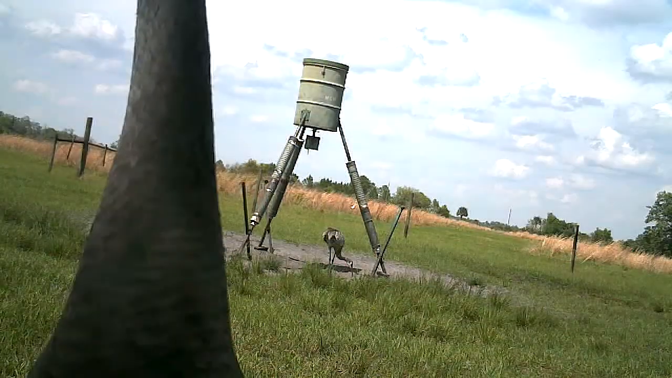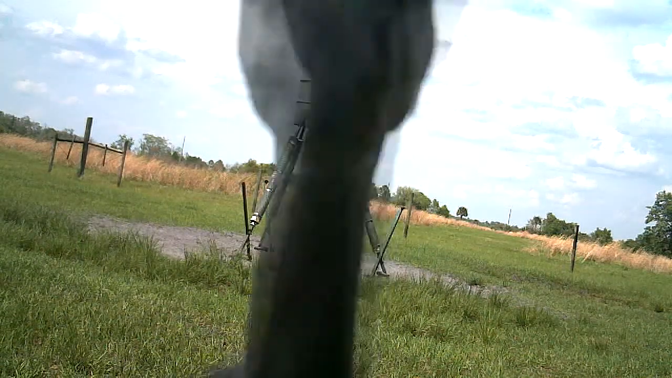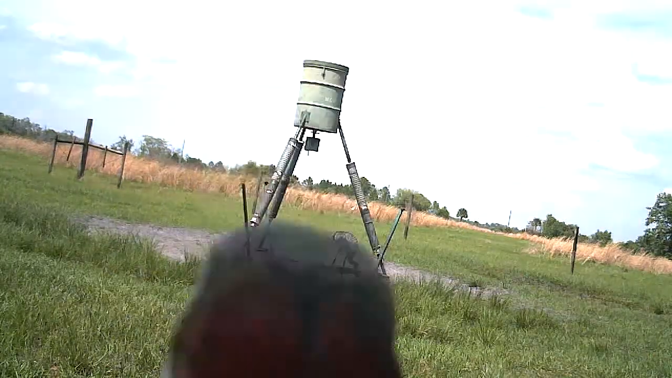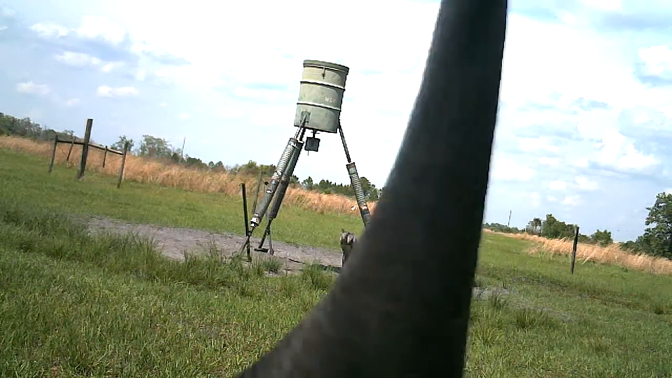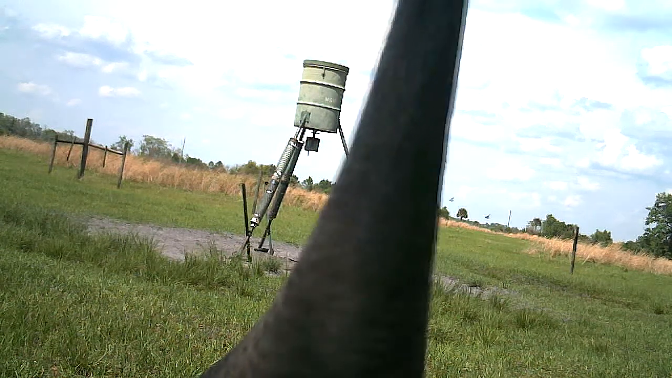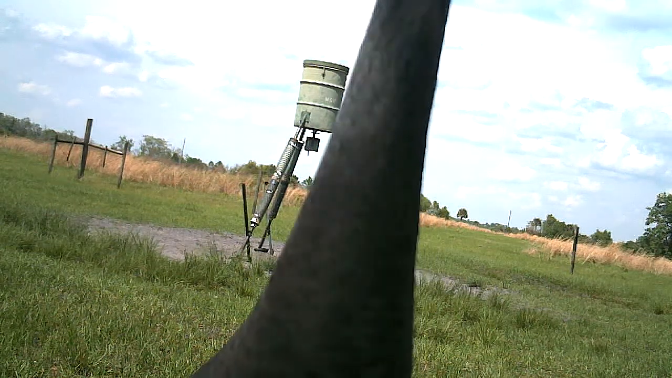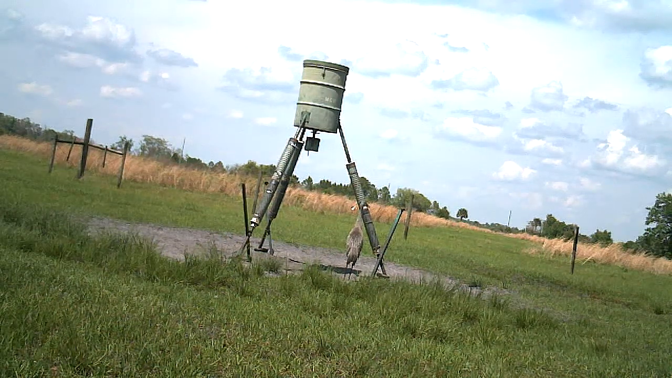Now we get these sandhill cranes come in. And I don't know what got into this one, but he's taking an interest in my cameras. He's either extremely mad at them, or he's planning on eating them. I'm not sure which. But it sure gets his attention for a while. He's kind of relentless.